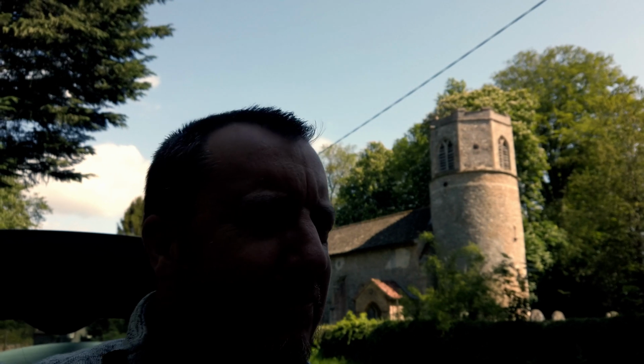We'll see. So for the last images, what I've done is I've driven just over to the other side of town, and I've come along to this nice little church at a village called South Pickenham. You can probably see it's got a round tower. There's lots of churches in Norfolk with round towers for reasons, construction probably. I read it once.